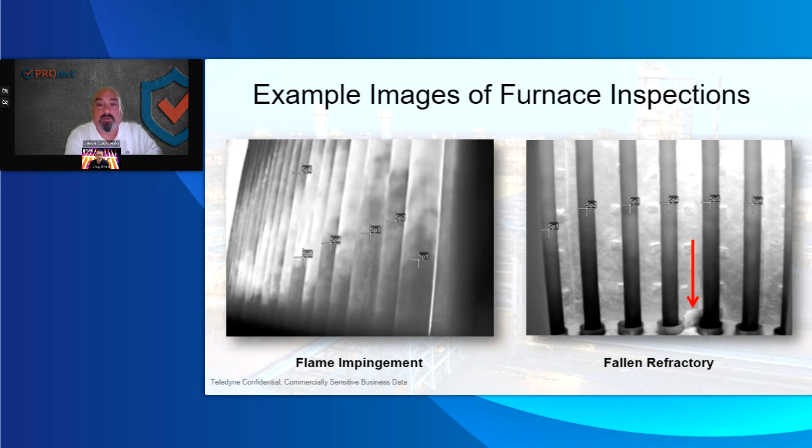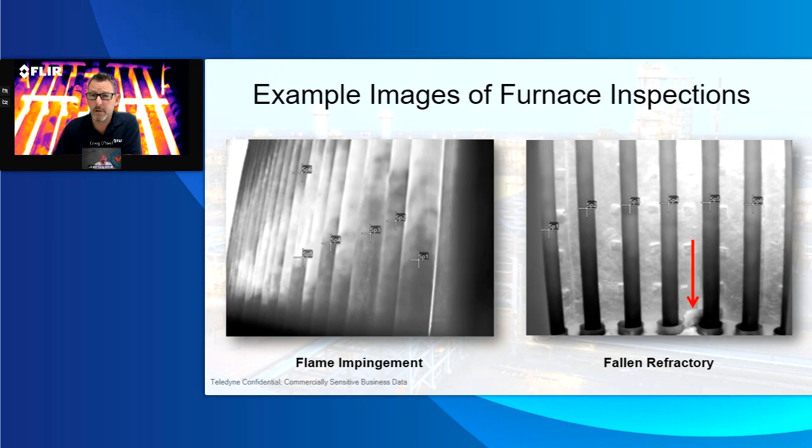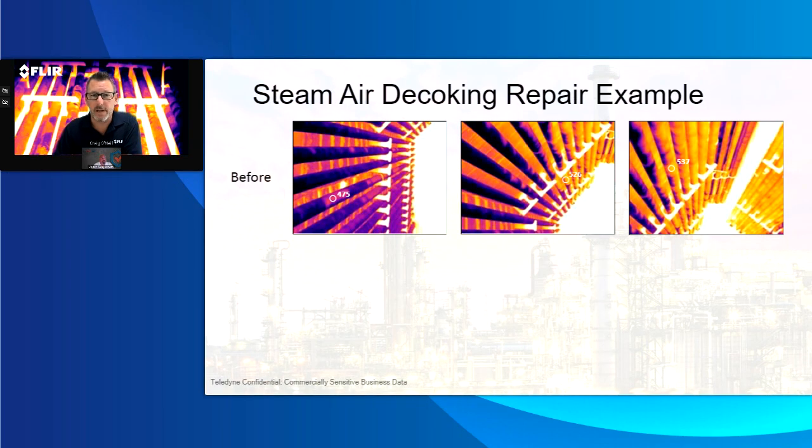Great. One of the images that I like showing is from a customer of ours years ago, and I think this is a pretty common process. What you see is what happens before and after you do a steam air decoking, right? So here are some images, and you can see the coking, you can see the buildup. I think you called it the leopard print, the smooth transitions of colors where it would be coking, and you can see the actual temperatures themselves from 475 up to 537.